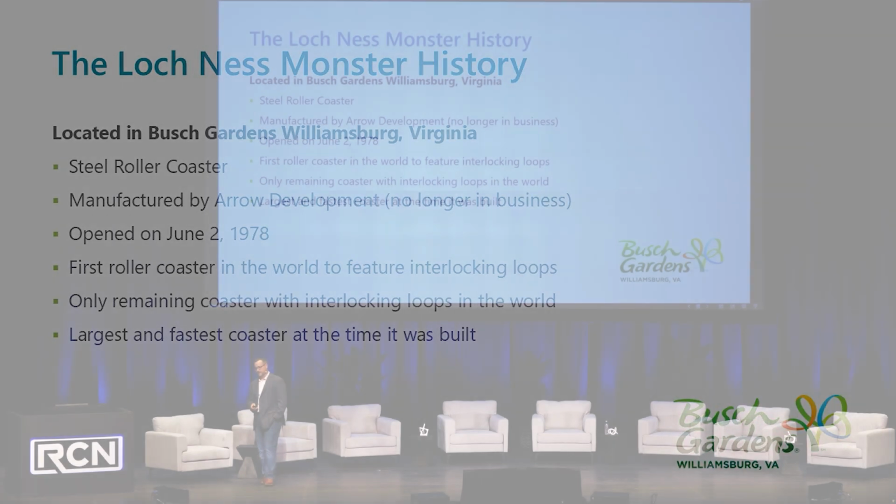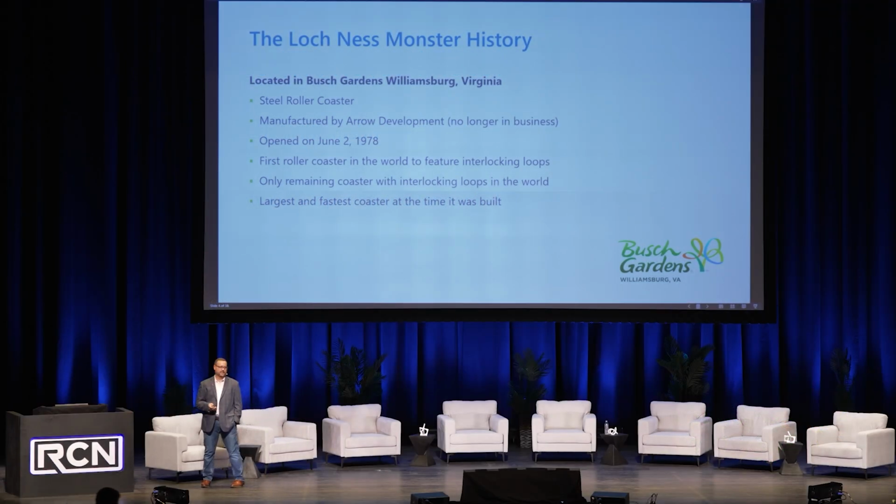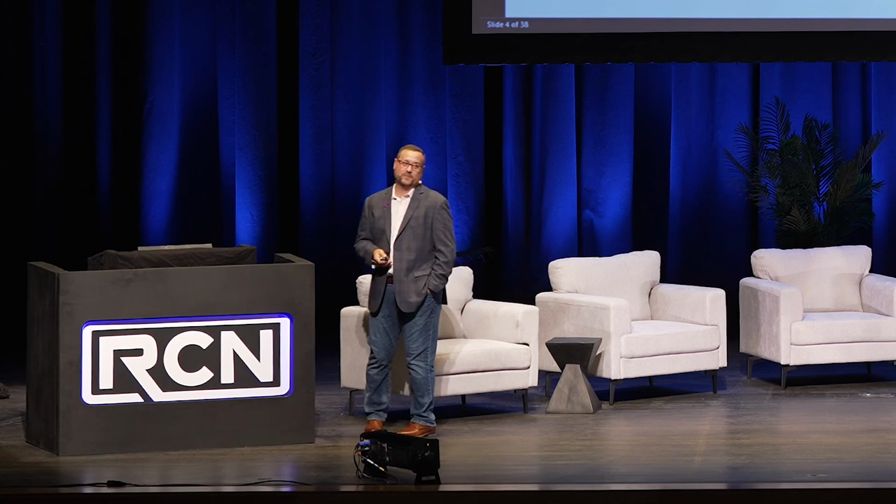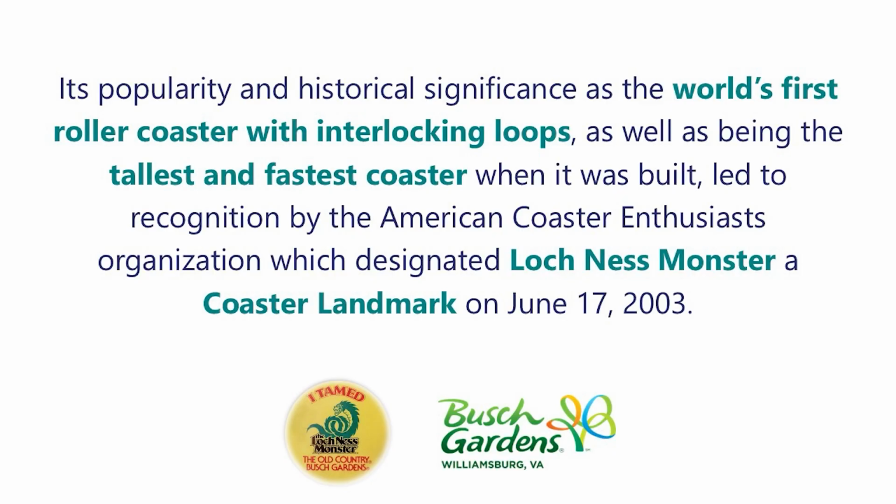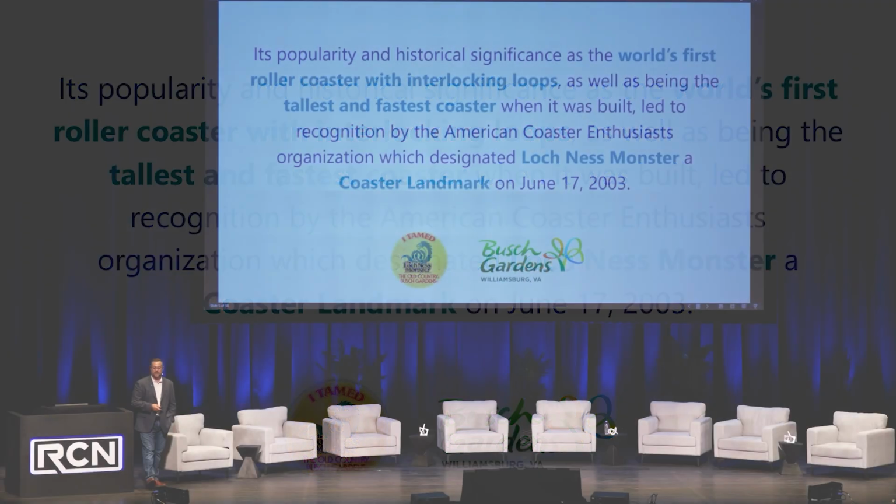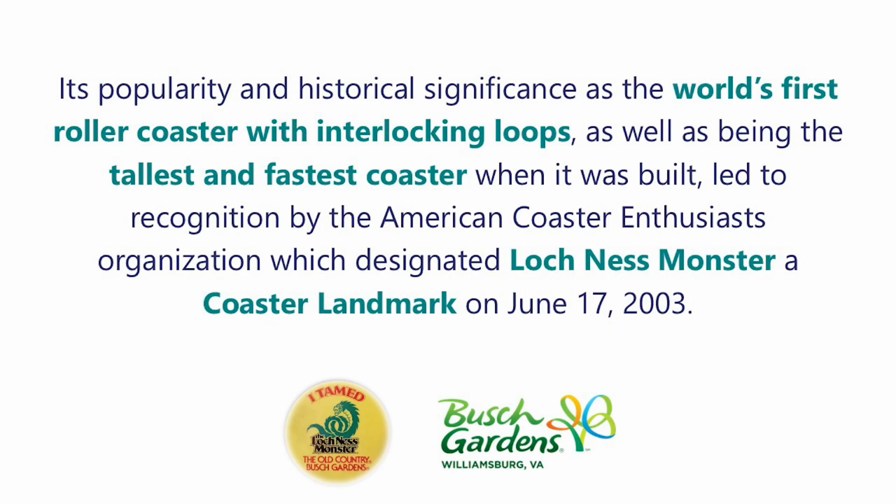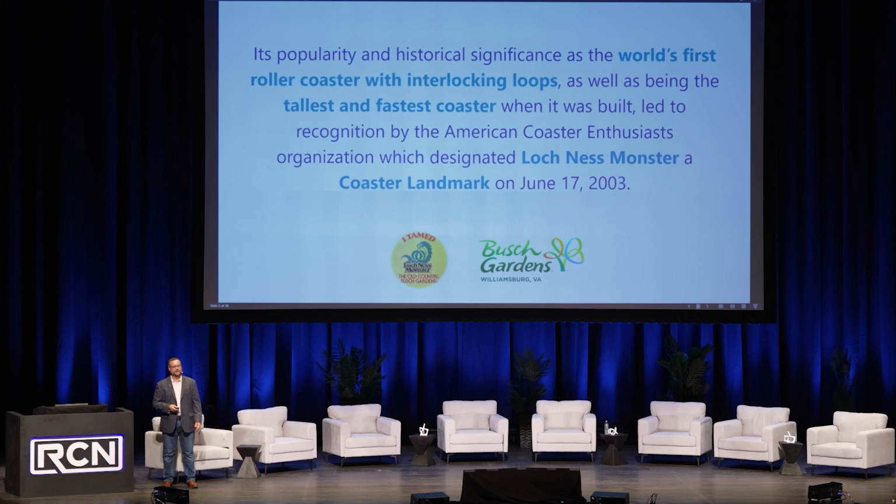Typical roller coasters have a 30-year life cycle, and they just get torn down and a new one gets built. This project was finished in 2024 in the winter. You can do the math. That's more than 30 years. It's a special roller coaster. The coaster organization declared it a landmark, a coaster landmark. This was in 2003. So the parallel here, if you work in like a historic preservation side, there's a parallel. This is a historic roller coaster.